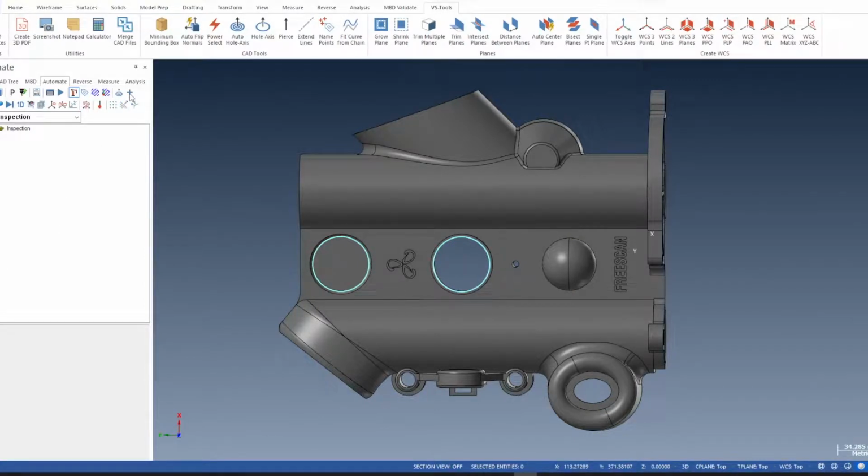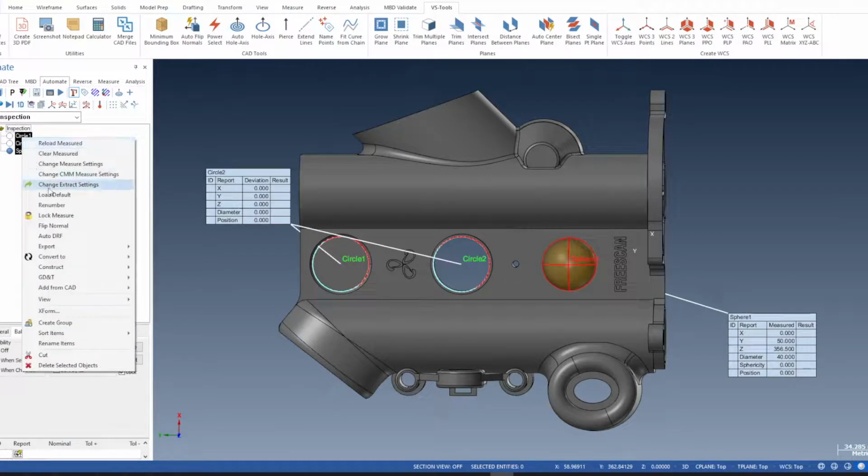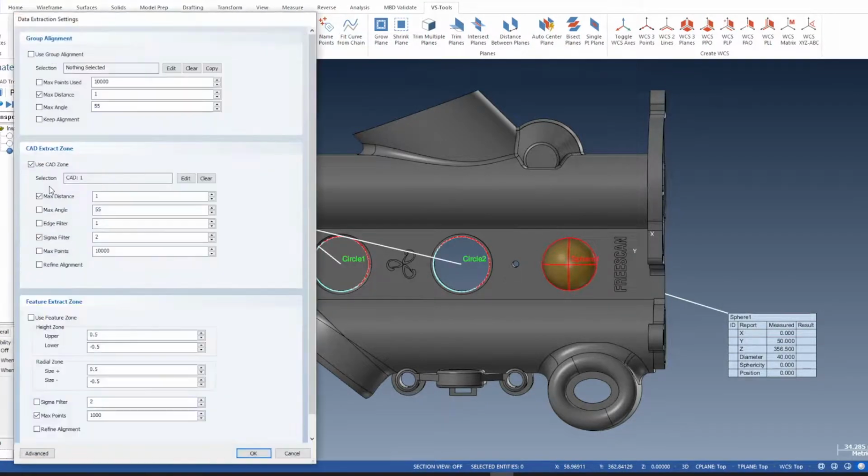So if I click on the plus, there, enter. So there's the circle and the sphere added to the inspection plan. Okay, we need to now tell Verisurf how to extract these. So if I select them, okay, right mouse, change extract settings.